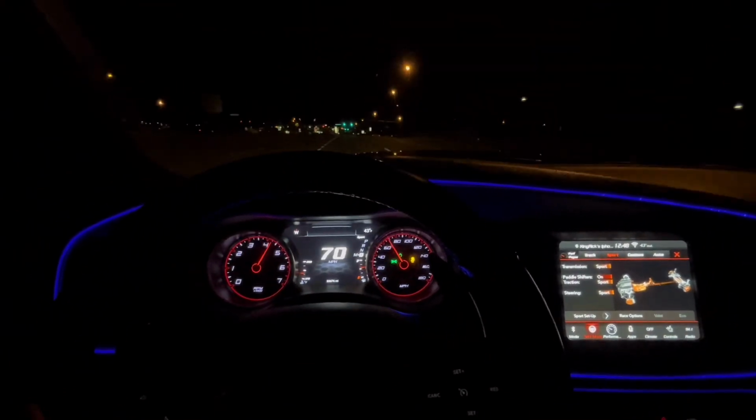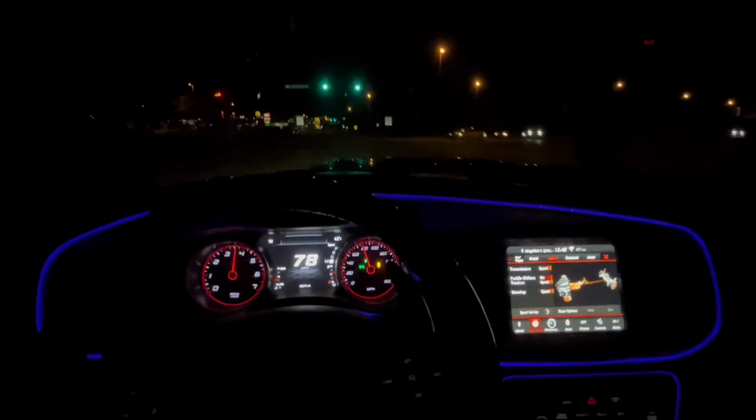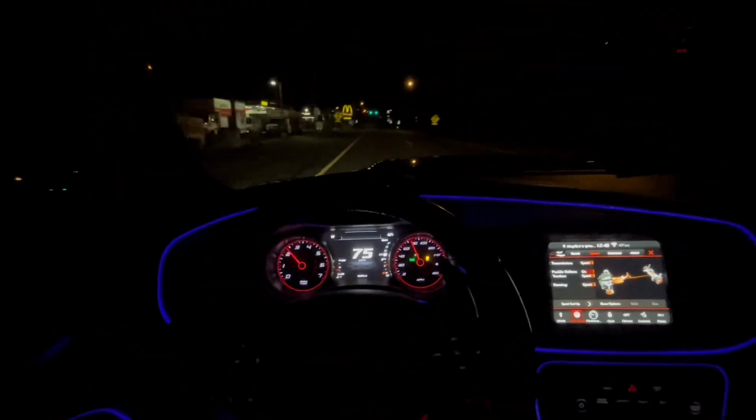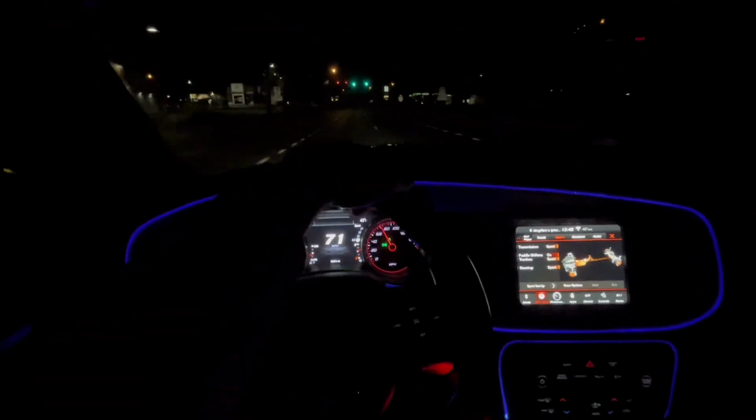Oh, watch this light try to get me. I was ghost anyway. I was gonna eat that red light. Fuck that. We won't stop at red lights. We don't stop.